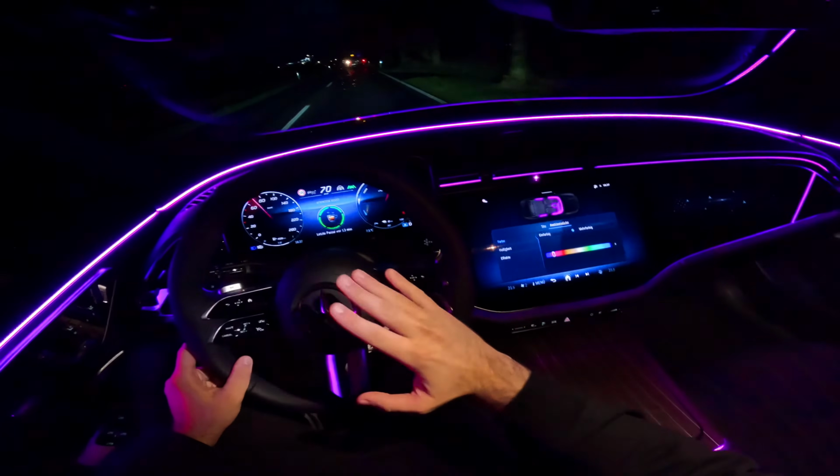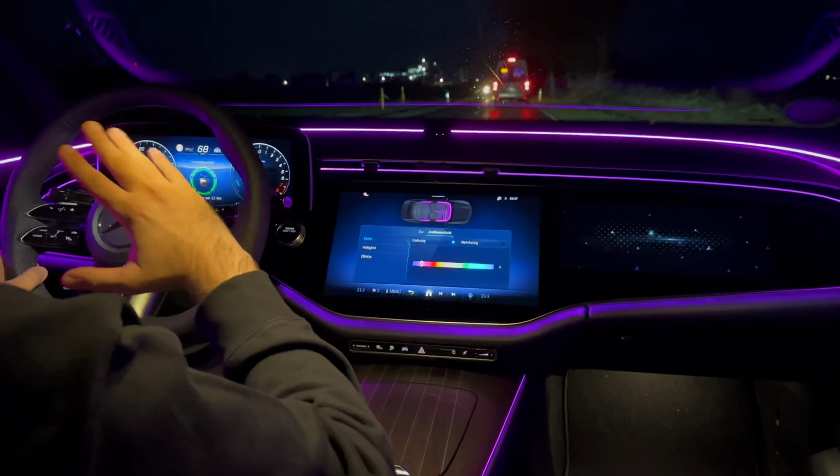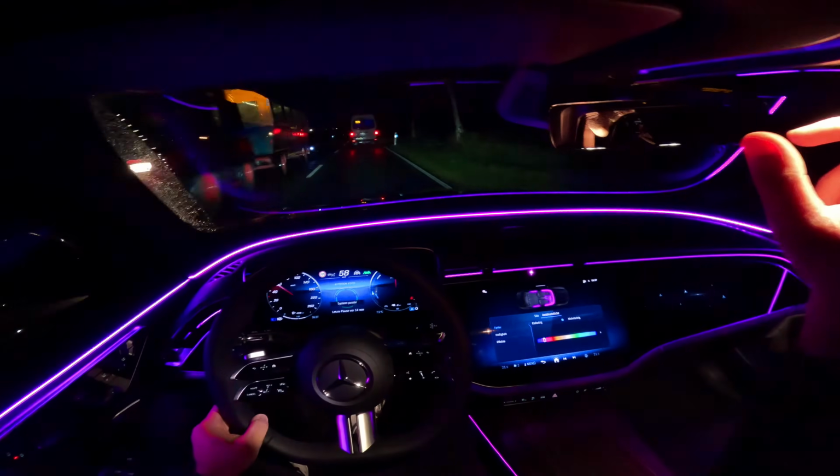The E300e 4MATIC, to be exact, and we are taking it on for a night drive to check out these beautiful ambient lightings. Just look at them. We'll play around with the displays and stuff, so stay tuned.